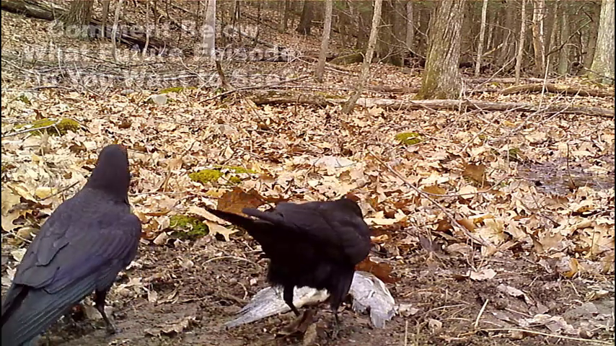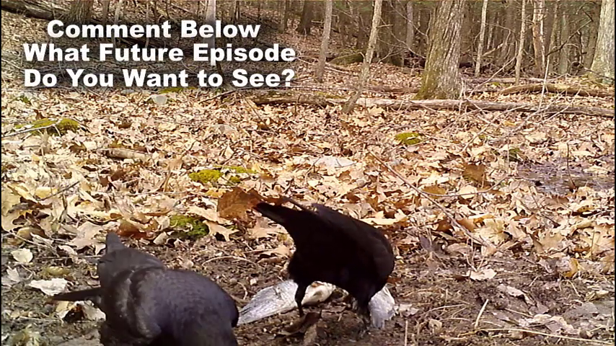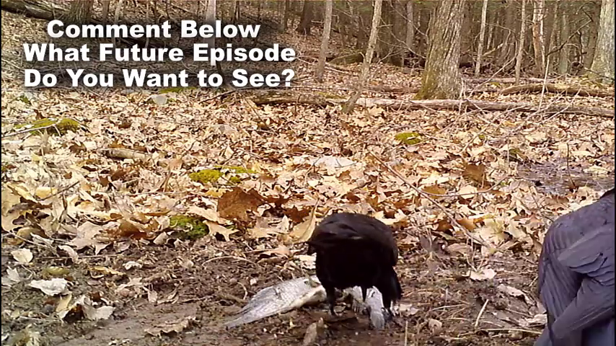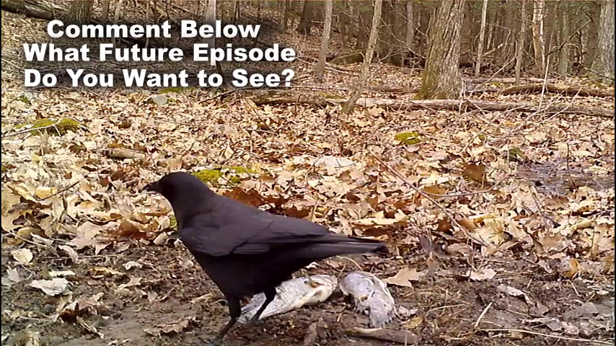Again, the clicking noise here is their way of communicating, and most likely this crow is letting the other one know that he can have his way with the fish and he'll just kind of hang around and not really bother him so much.